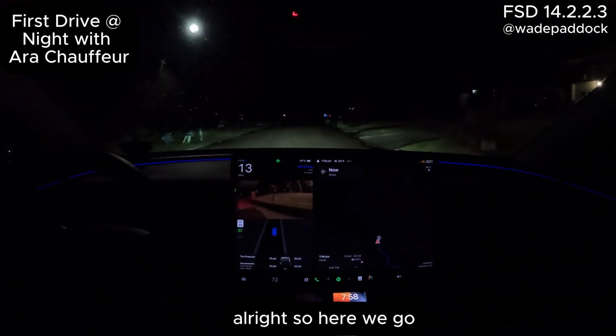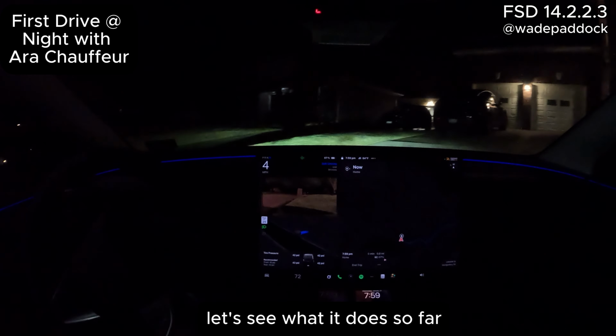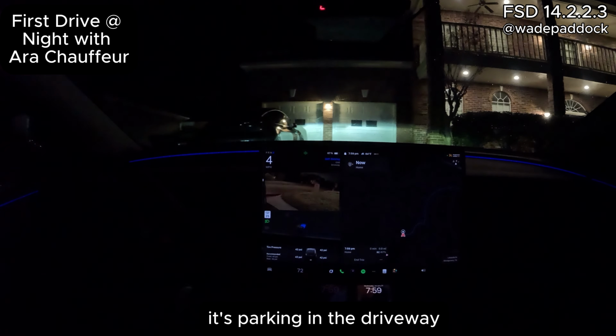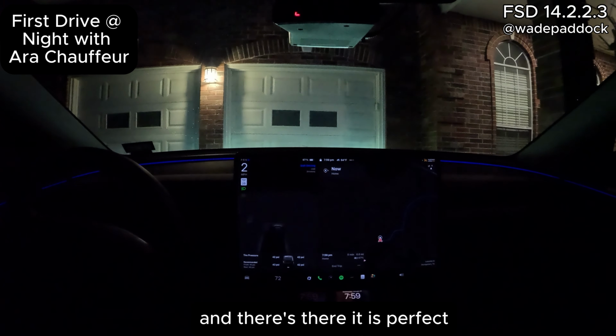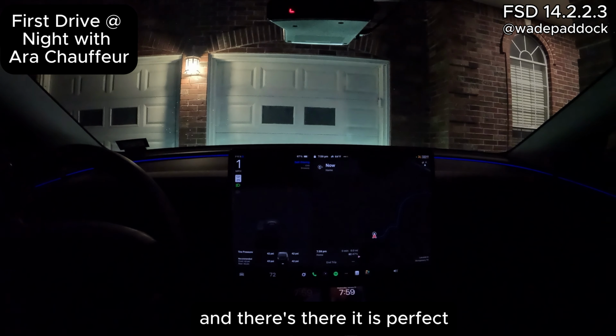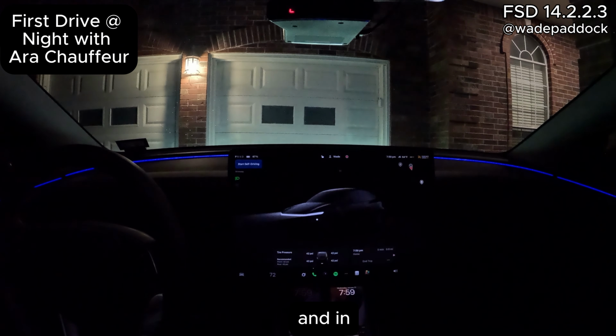All right, so here we go. We said to park in the driveway. Let's see what it does. So far, it's parking in the driveway. It saw there's a spot right here, and there it is. Perfect.